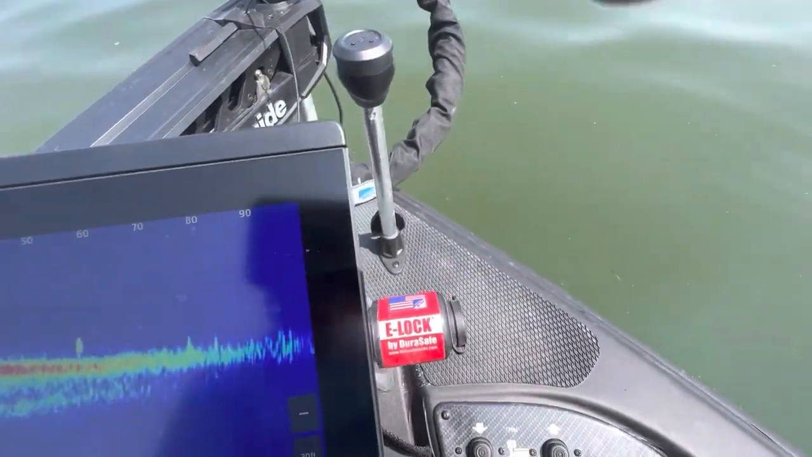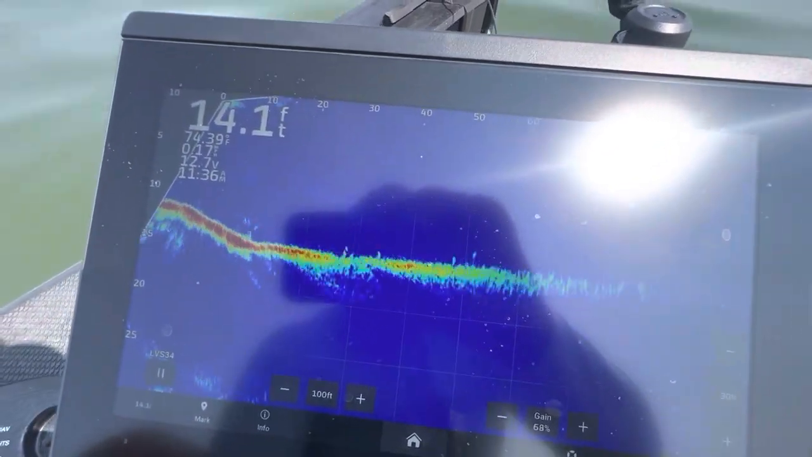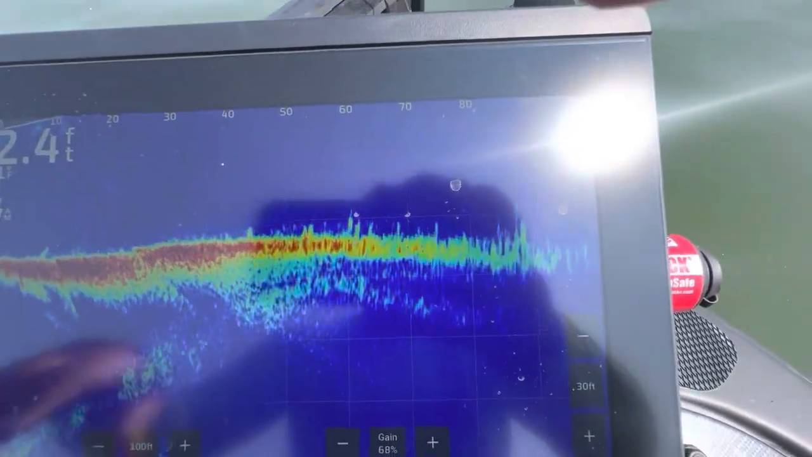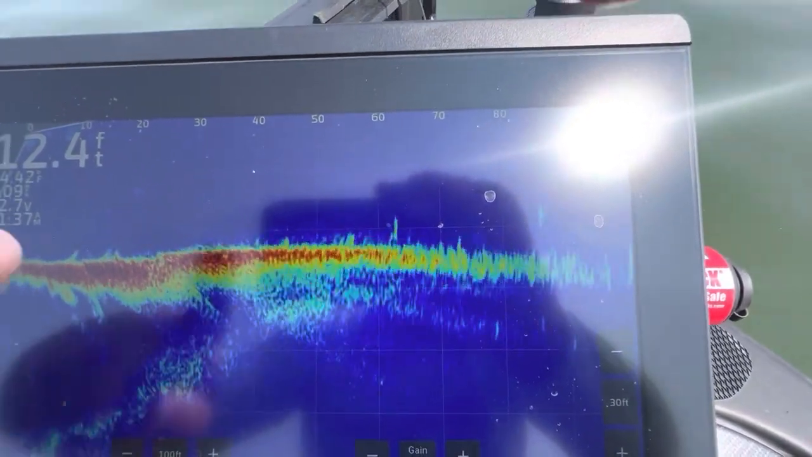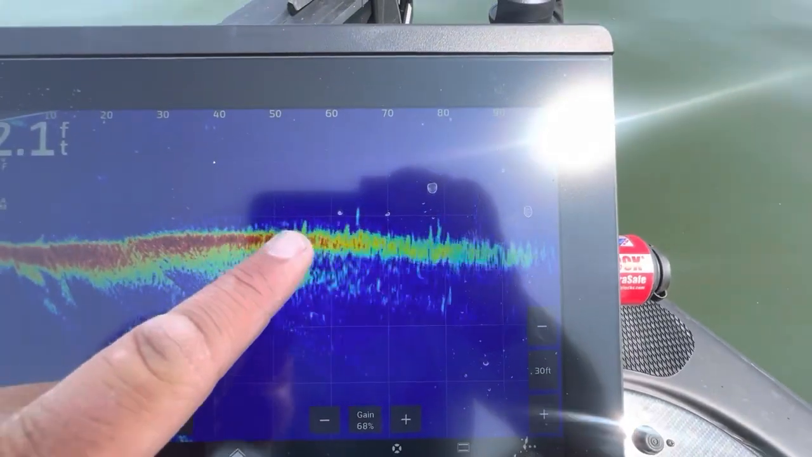Now, if I turn the boat here, we're actually right on top of the ledge. We're not in a good position right now because we don't want to be right on top of where the fish should be, but we kind of drifted up current, which shows you how little current we have. But those are all fish.